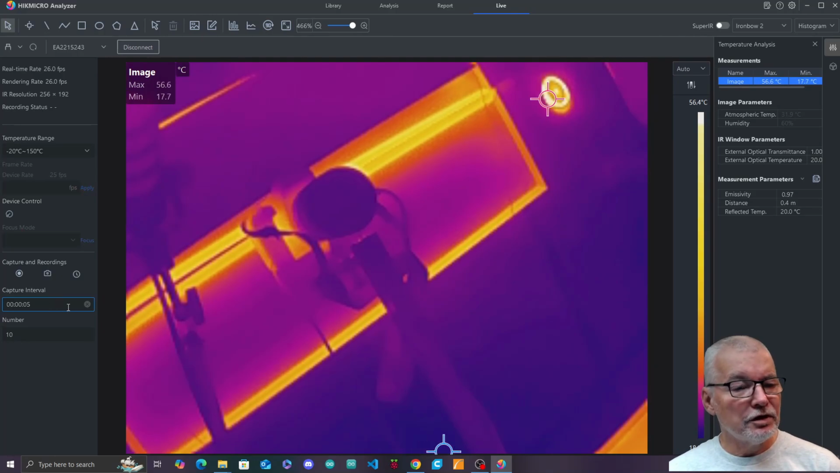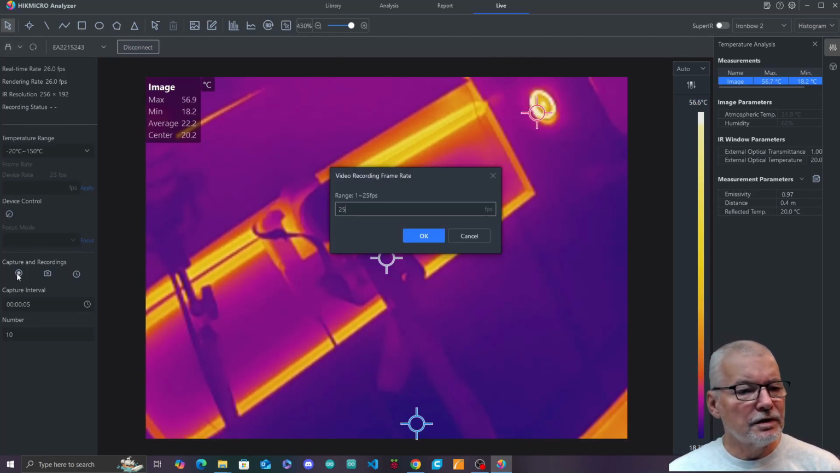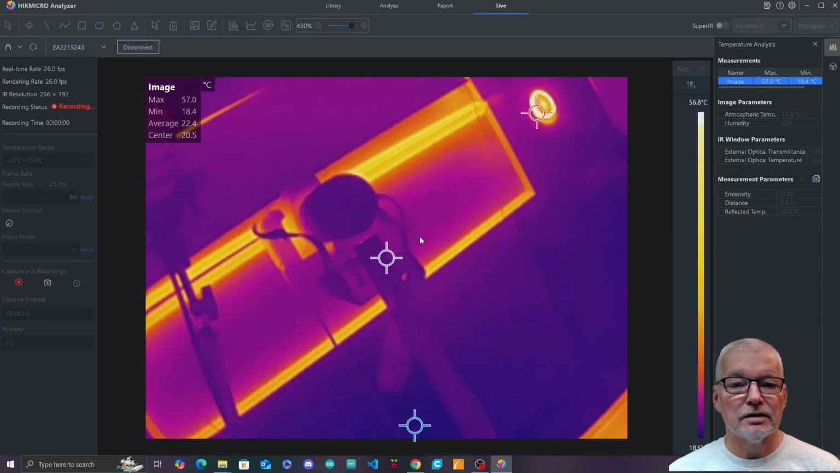Capture interval, so you can do time lapse with this as well in this application. Device control. Now, one of the things that I did notice is if you are recording video, where are we? We're recording video. Capture and recording. So this one I think is for video capture. So we'll say OK to that this time instead of cancel. And now we are recording the actual video.